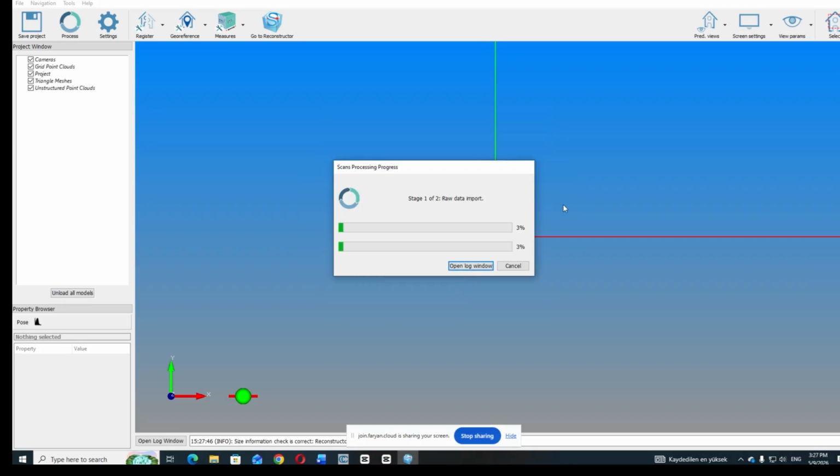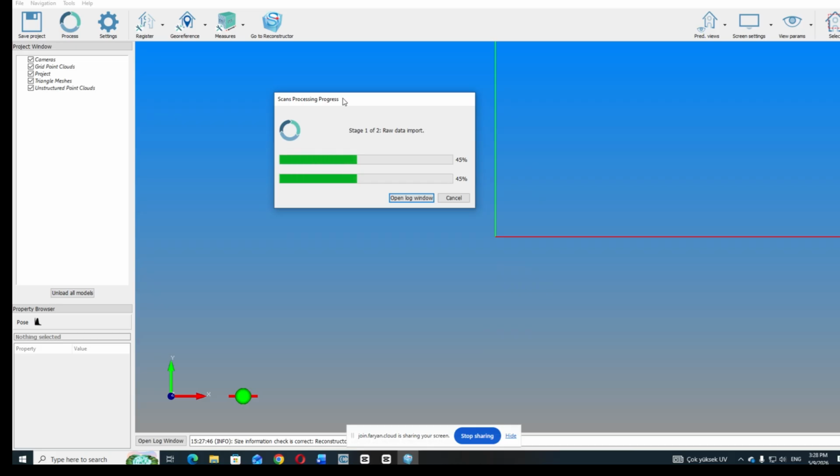This is the problem that I sometimes make: instead of dragging and dropping only the X3S file to Reconstructor, I select all using Control A and drag it inside, which is wrong, and you mustn't do that.